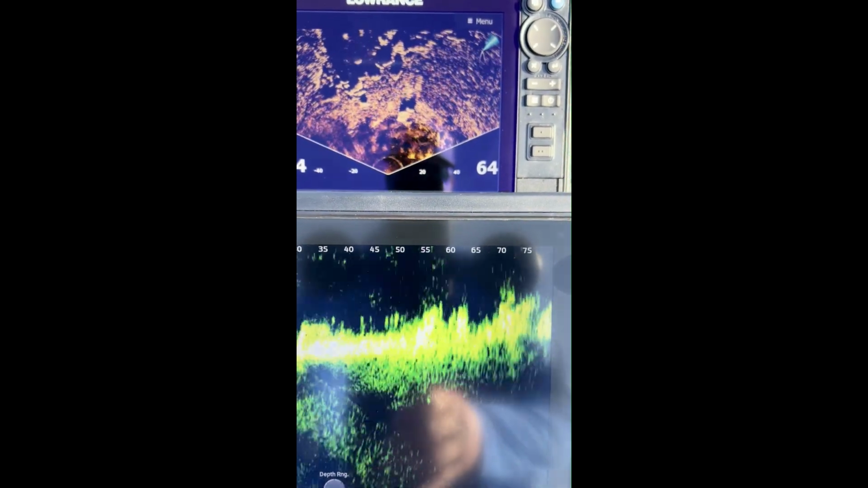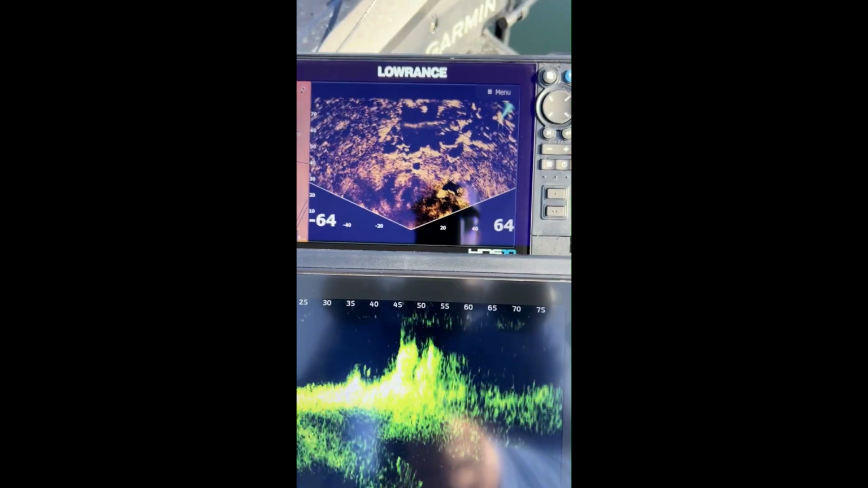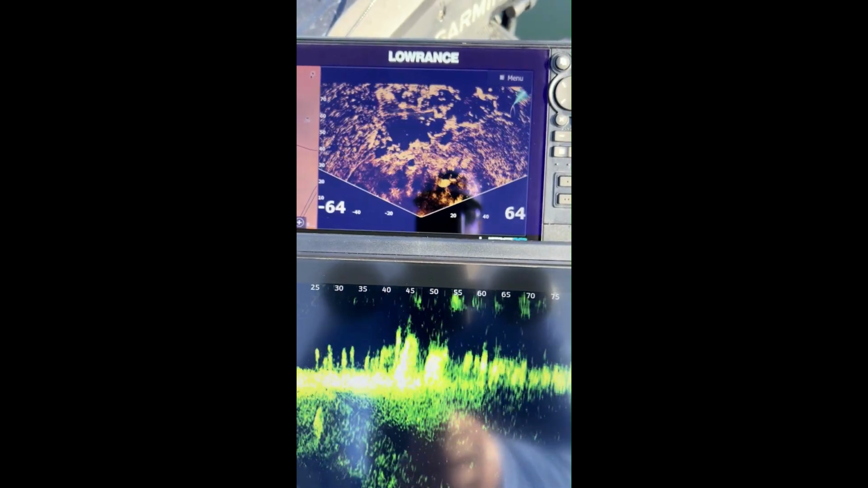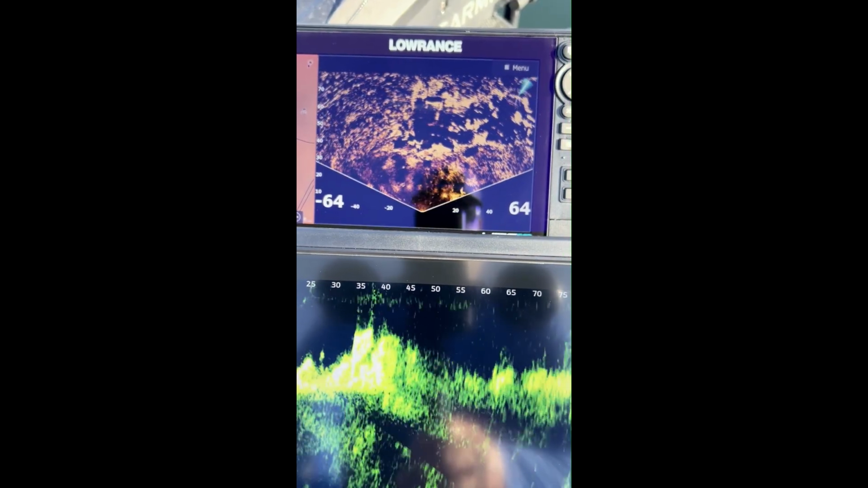So there's some isolated grass around these boulders, but again, having a scout mode or perspective or whatever brand you have, and then having the forward at the same time, really complement each other. And you know, both these units together really help you stay on the structure, and then obviously find the fish.